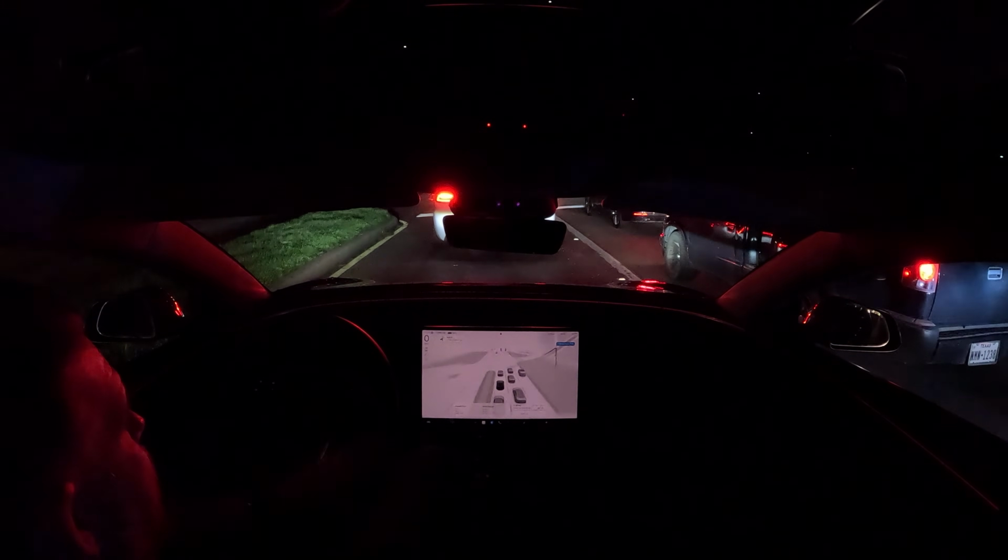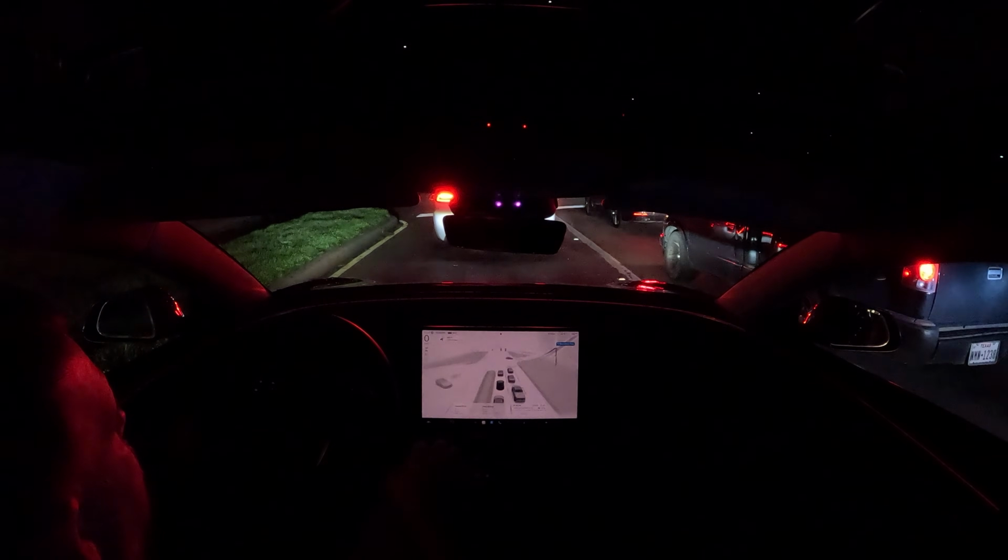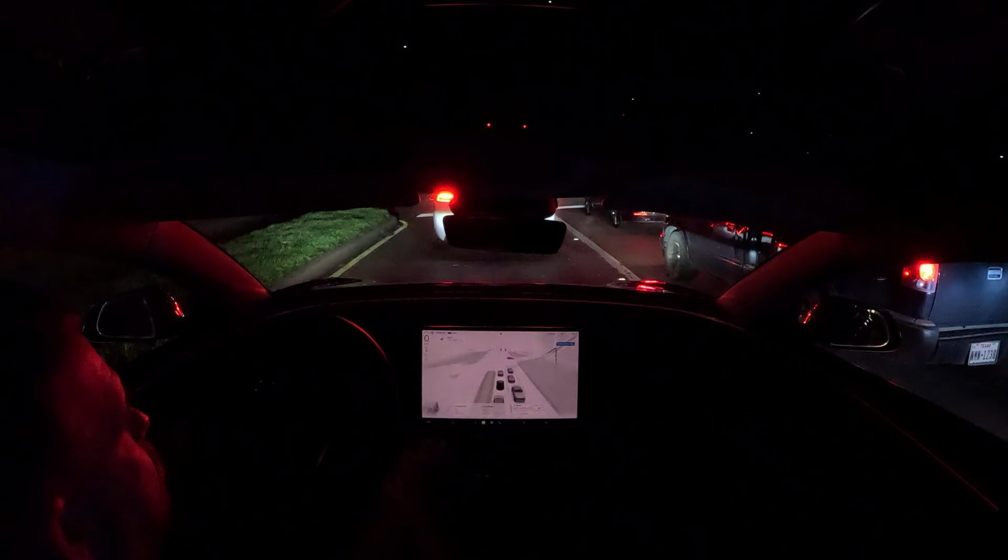So we have about 22 minutes left of the trip here, and we are hopping up on the highway, so now we'll get some freeway driving.